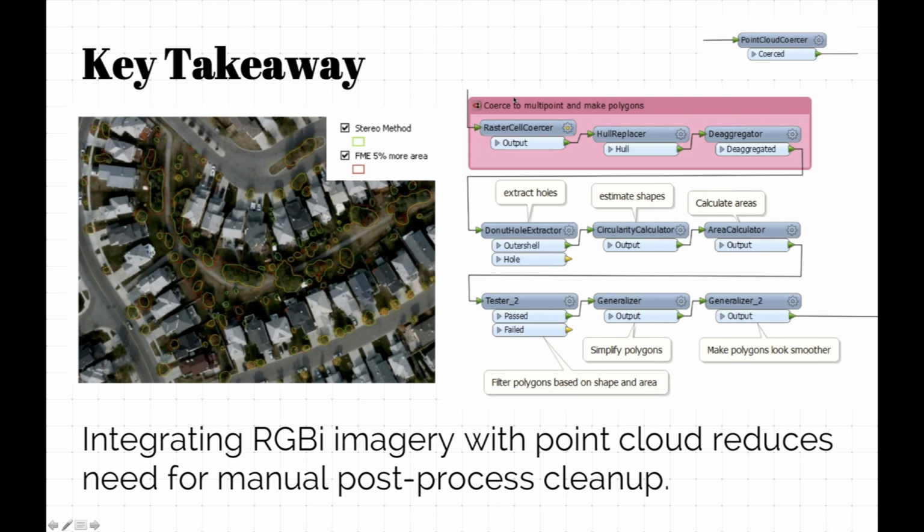This is not from the Calgary example, but that's approximately how we can go from a point cloud or from a raster to vector features. Here we can use raster cell cursor, which turns each cell into a vector polygon or a point, and then we have hull replacer, which would go around the points and shrink wrap them, basically. Make a polygon around them.